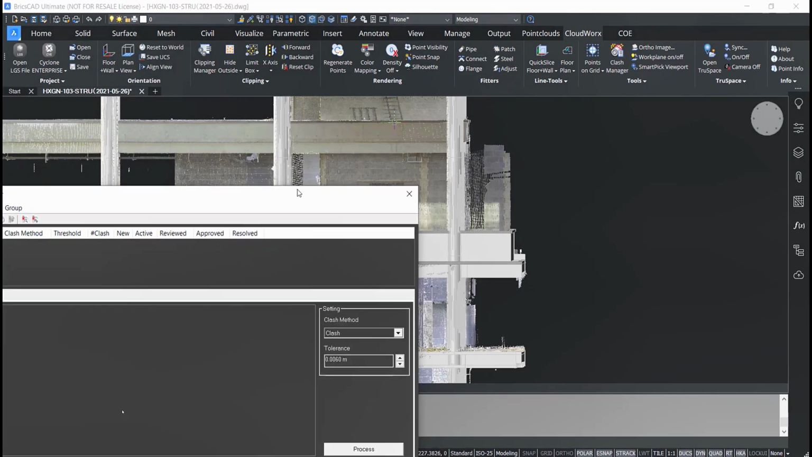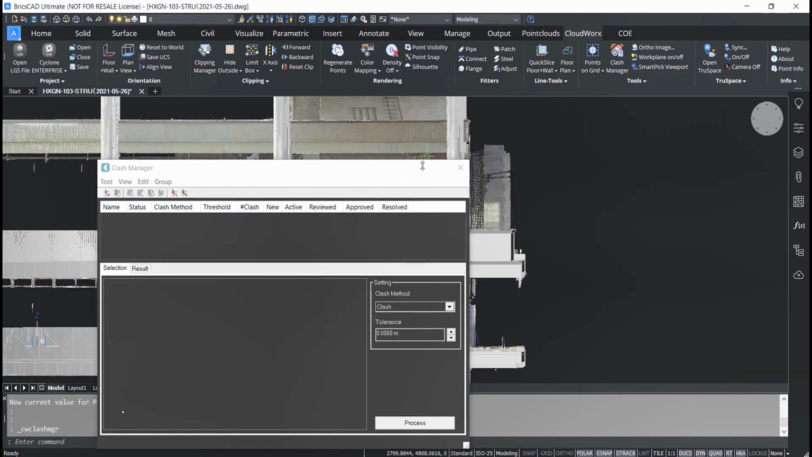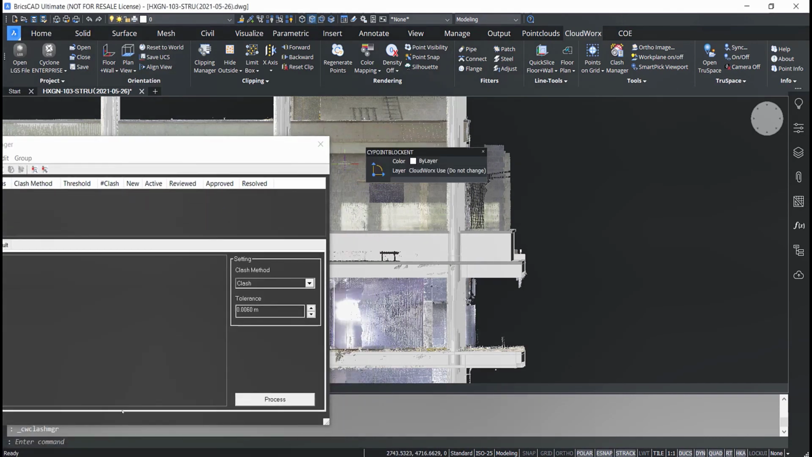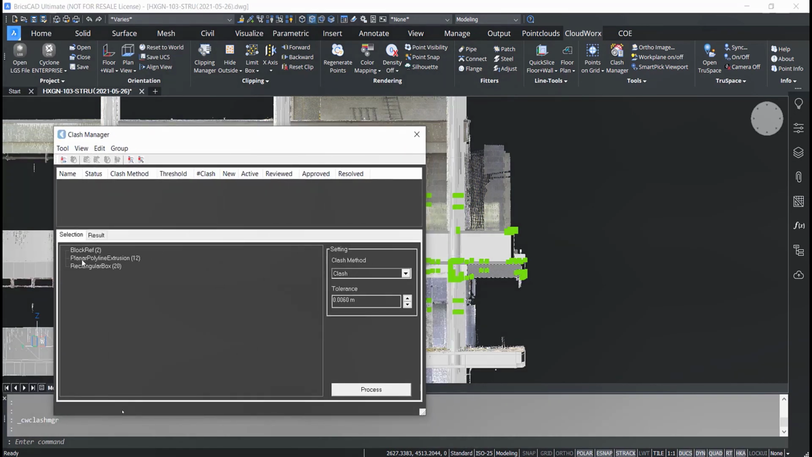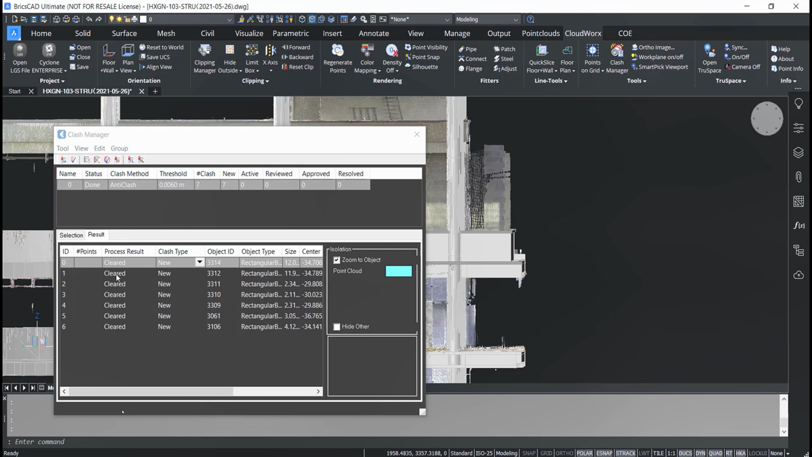As I mentioned, there are multiple methods here. So I can select an area of geometry, and here I'm adding it. First, I'm going to do an anti-clash. So in this case, it looked like perhaps some things had not been quite installed yet. There were modeled objects that weren't reflected in the points.